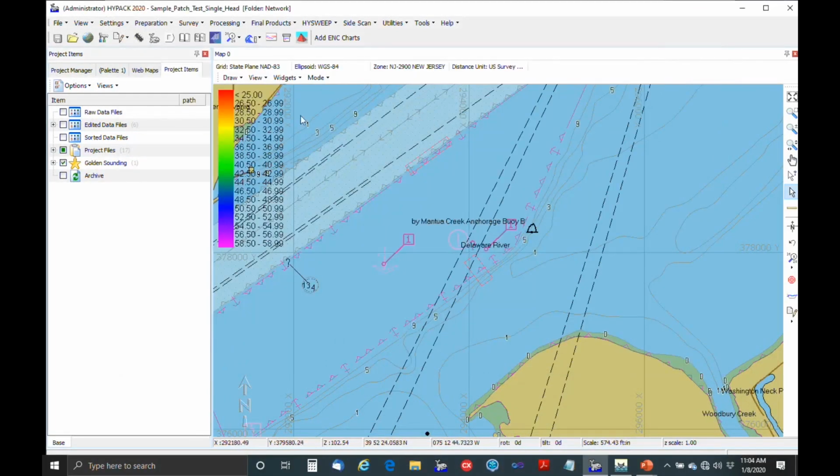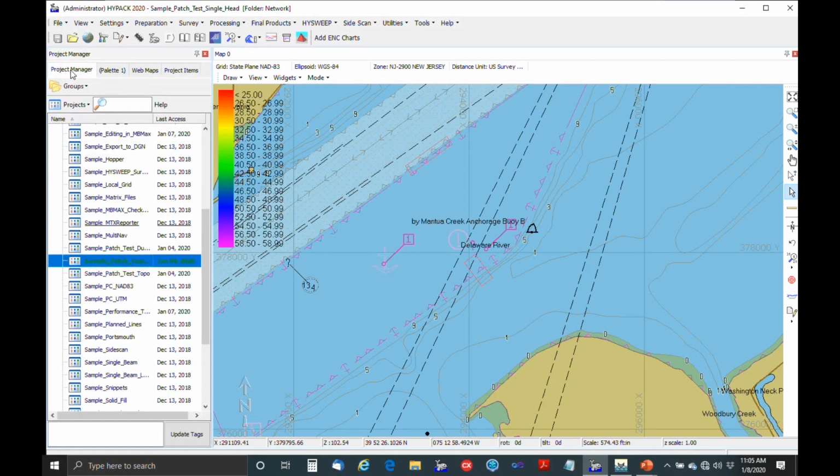I'm spacing out here. I don't know if anyone else has trouble with this, but even after 20 years of working with HYPACK, when I change projects, I always want to go up here. But that's not the place to do it. You do it down here in the project manager.